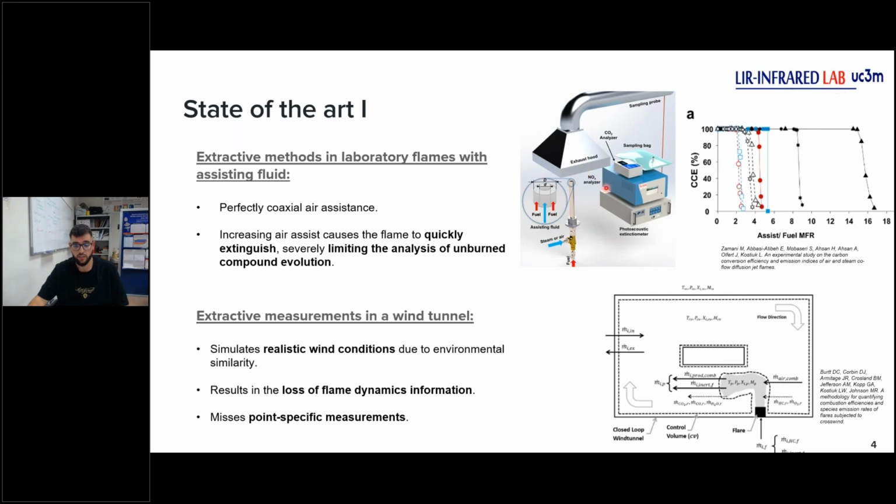This type of method is a good method for measurements, but it is not a realistic method to generate unburned emissions. Because if we look at this plot, where we can find the combustion efficiency as a function of assisting fluid, we have a jump from 100% to 0. This limits the analysis of unburned compound evolution. That is important because we have a jump to 0 rapidly.